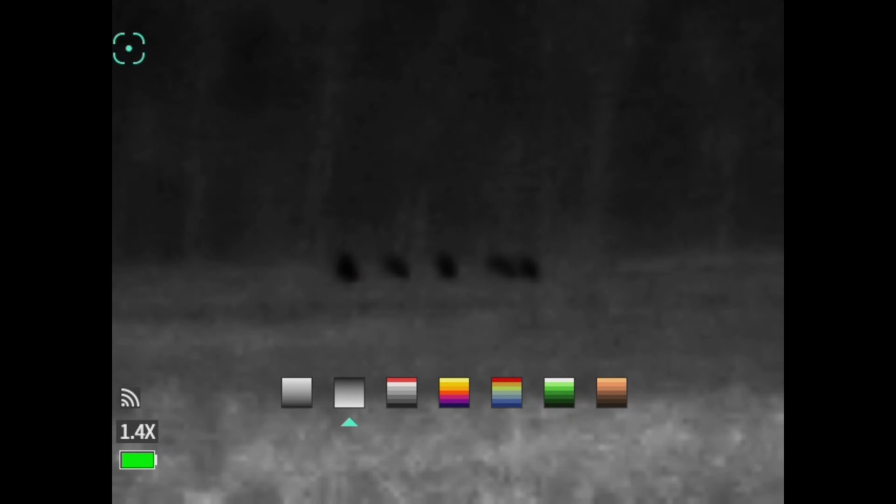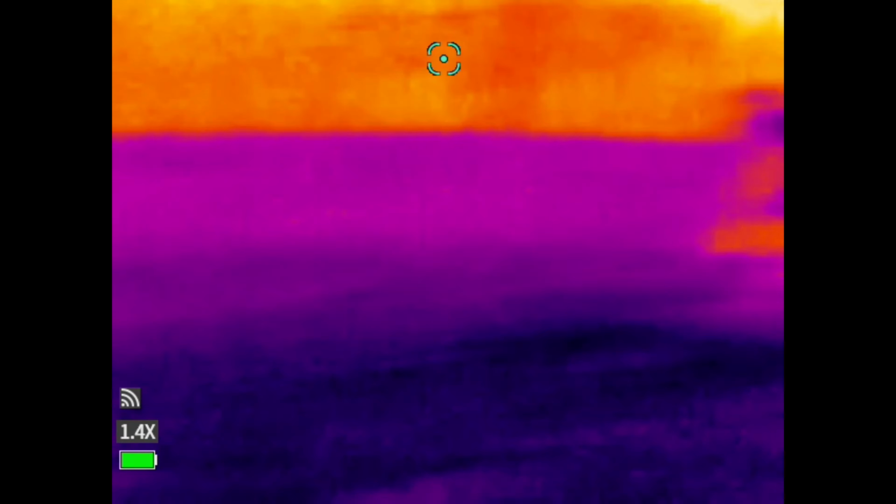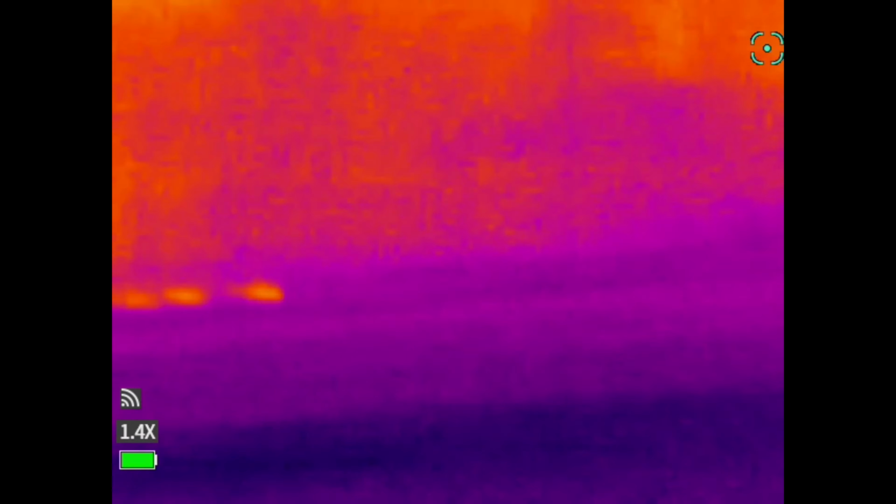But there's no reason to go out and spend $1,000 on a thermal just to not know if you're even going to like it. You might want to stick with red lights and whatever predator lights you like. But it's definitely a good entry level tool to check it out and see if it's what you want to proceed with. Like I said, there's a lot better thermals out there, but they're a lot more expensive. So if you're trying to get into the thermal game without spending a ton of money and seeing if you want to proceed farther and spend more money, then check out this I4SEE M10.